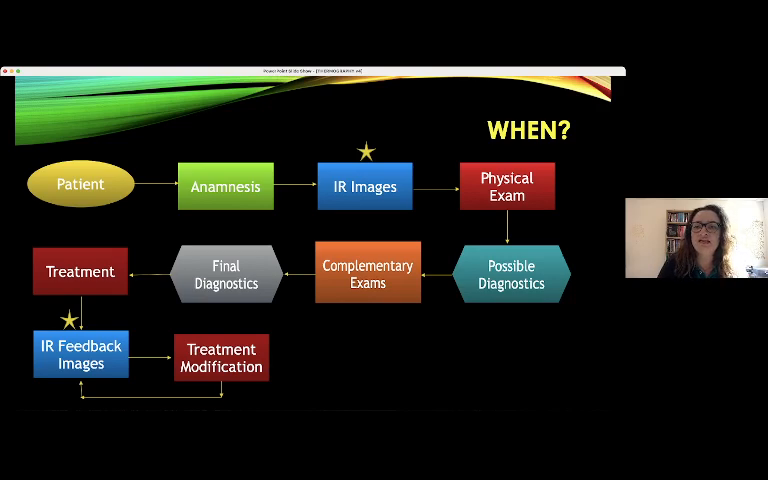I always say that the infrared is like a stethoscope of an orthopedist, because this tool can provide more information than palpation or visual inspection, and can zoom information to orient the professional to conduct complementary exams.